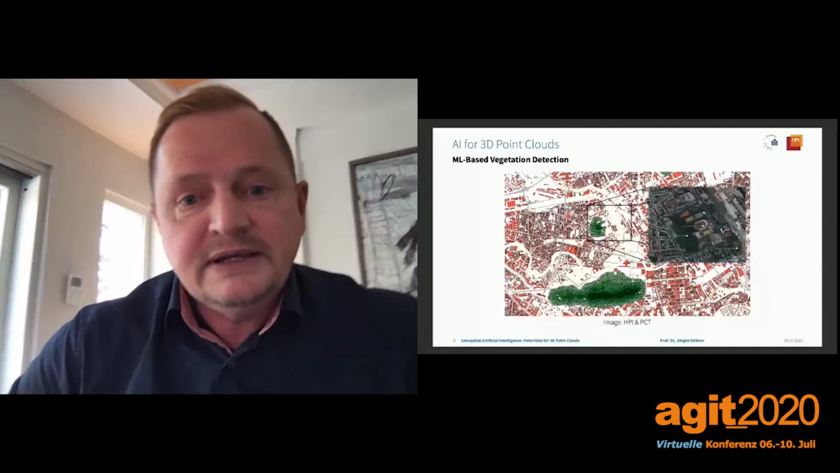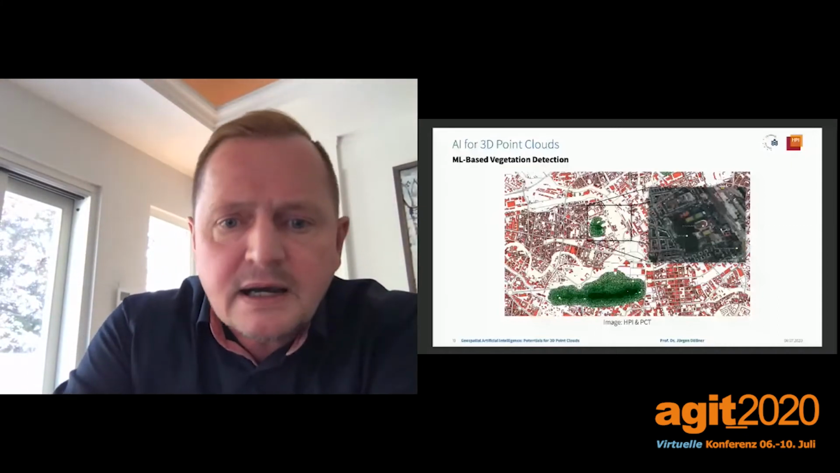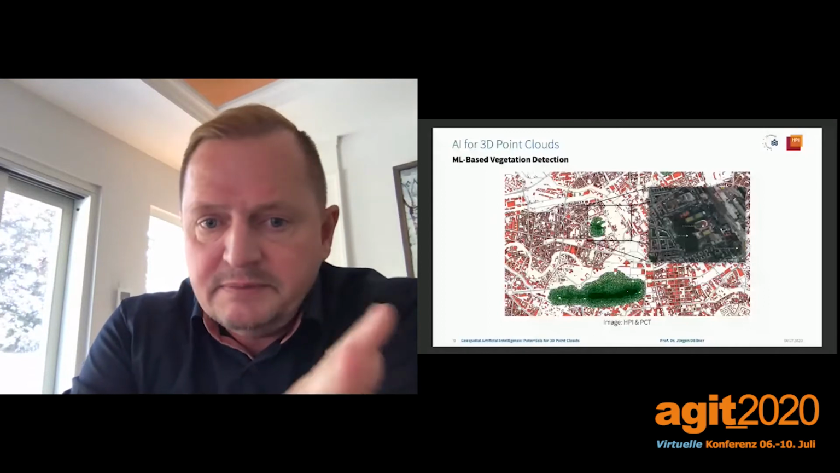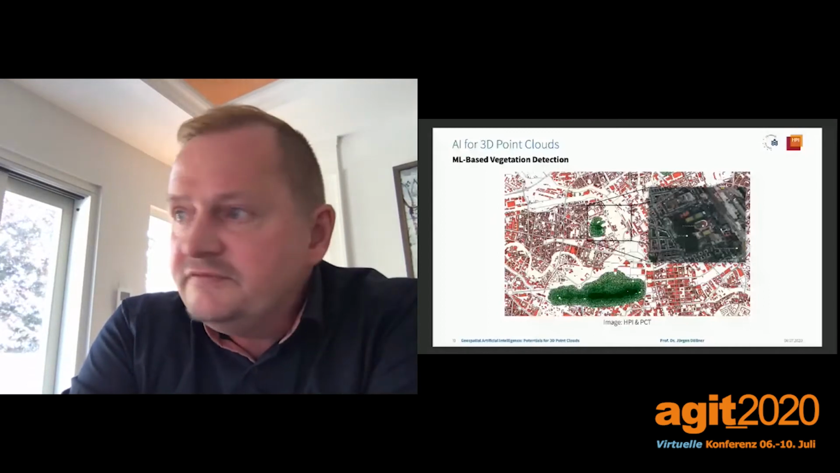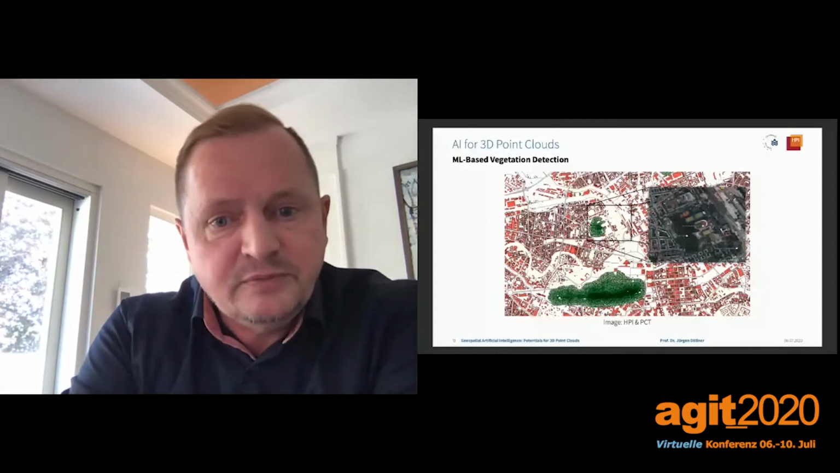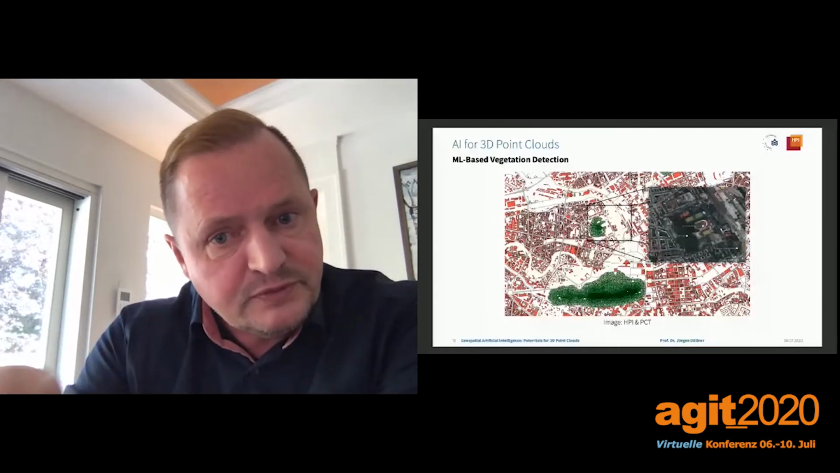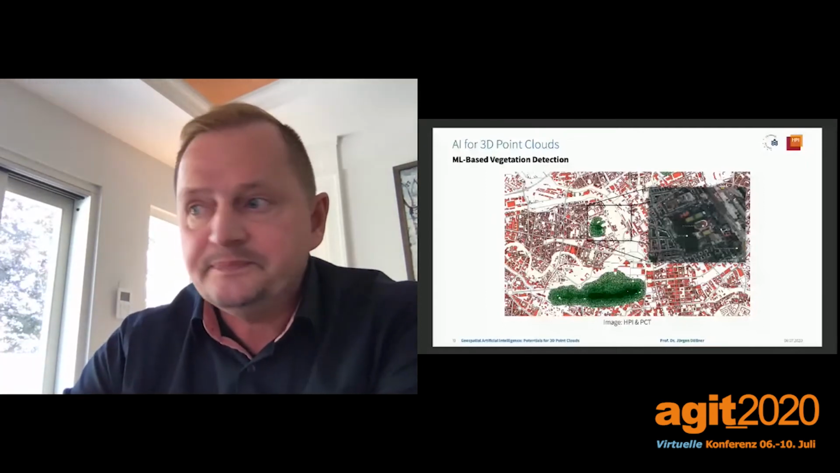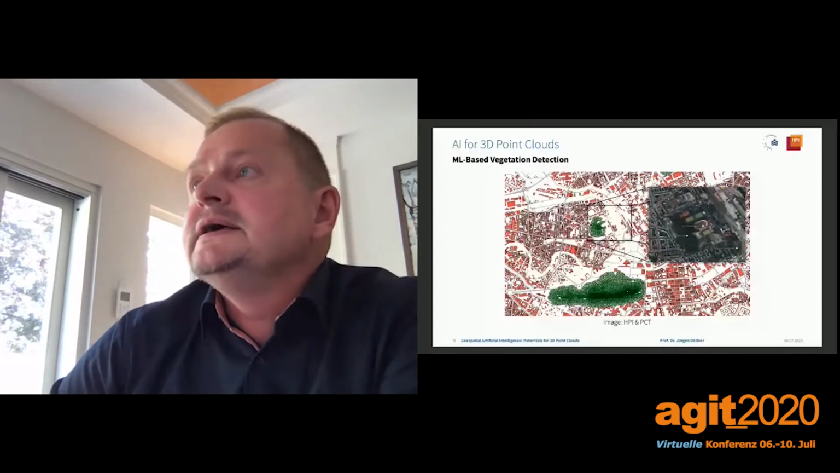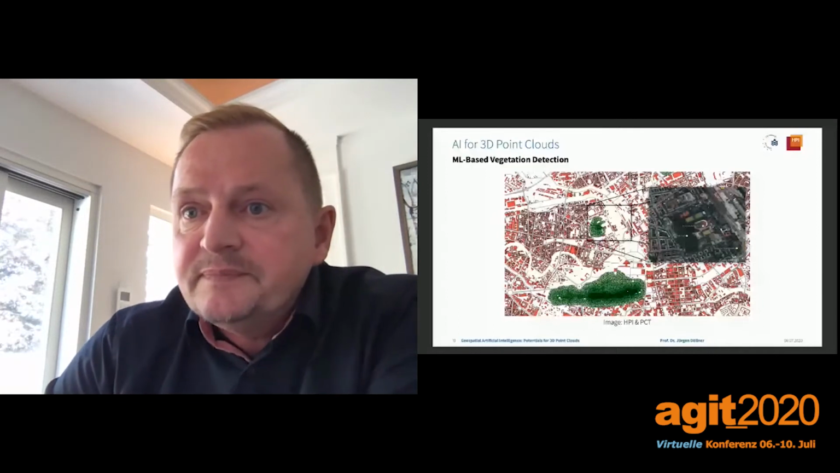However, if we apply machine learning and deep learning, this can be answered to a certain degree, coming close to 95% even in our test data, because we train the system for the trees we are interested in. For example, here we have a module in our platform that detects vegetation.